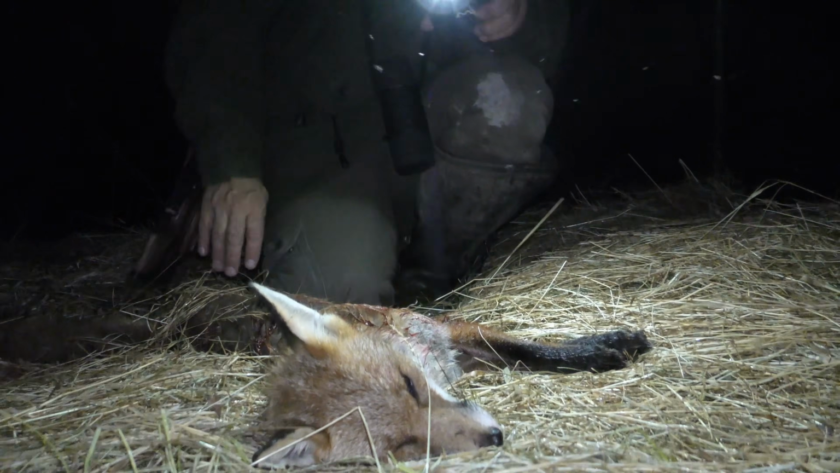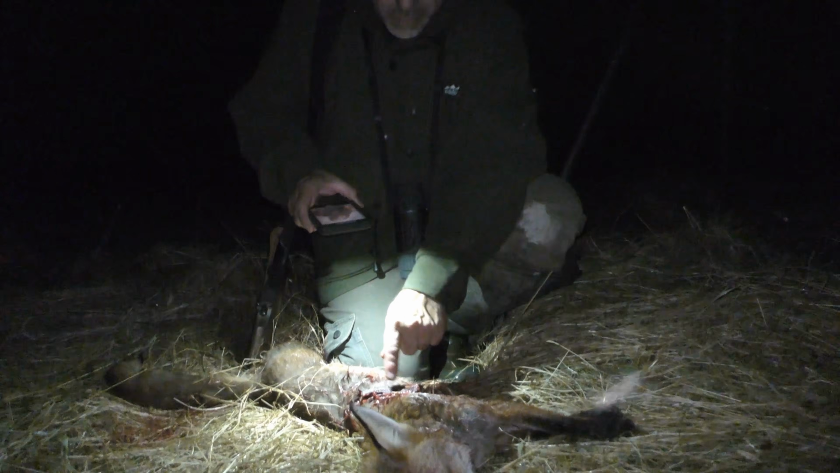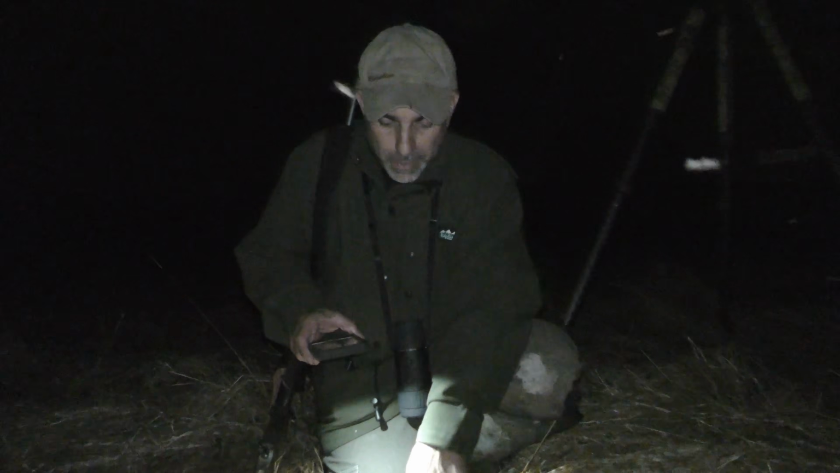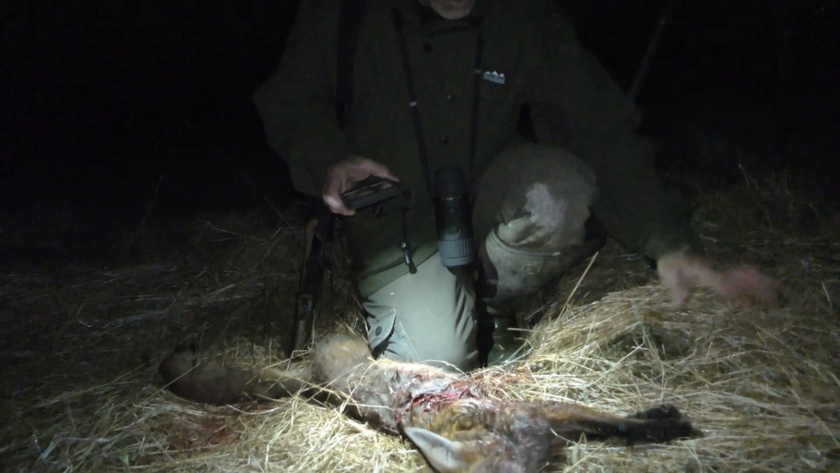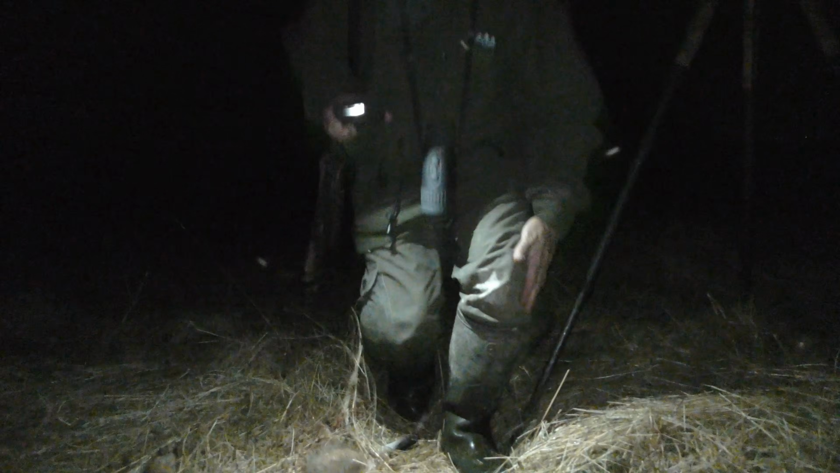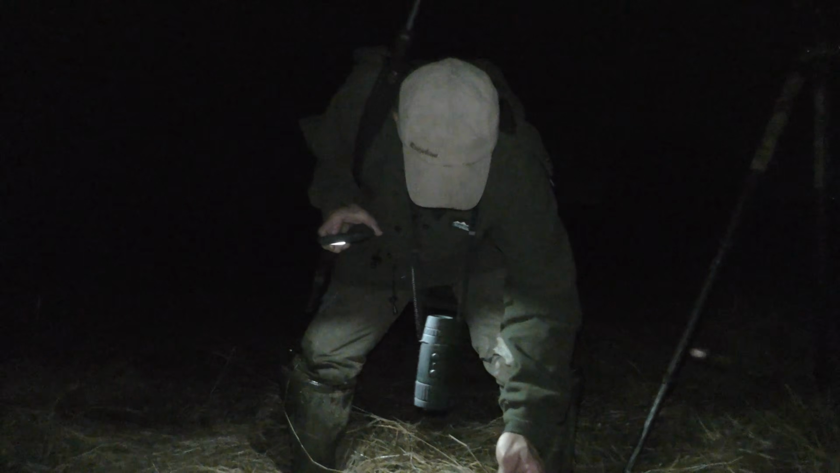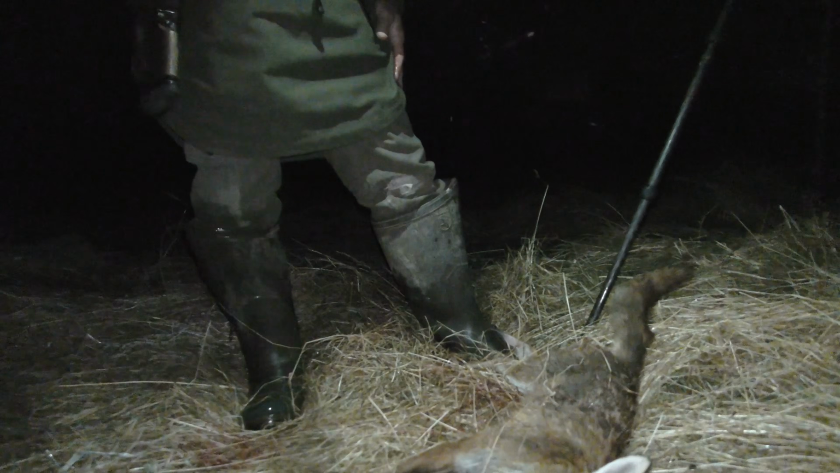Just goes to show how tough foxes are. That fox must have a 1.5 inch hole straight through the chest there, perfectly in the middle, and that's still around probably 20 yards. Their will to live is amazing. Unfortunately it didn't do this one any good. And that is a vixen. It's quite a decent fox, that.